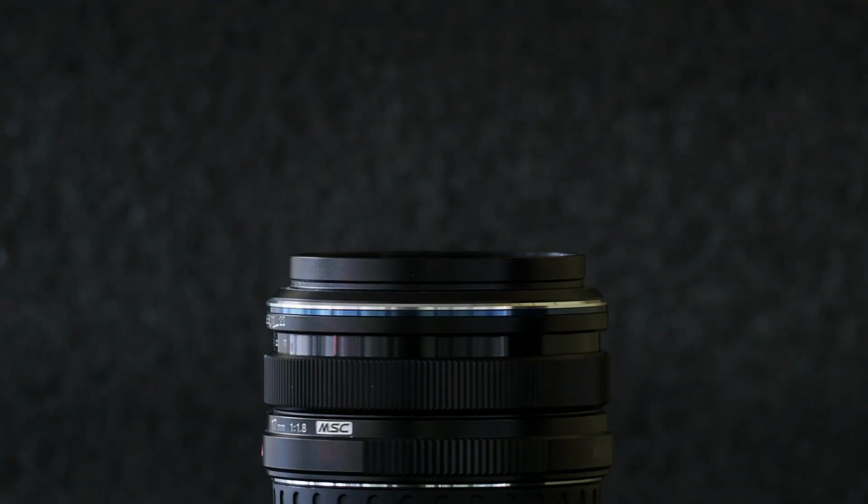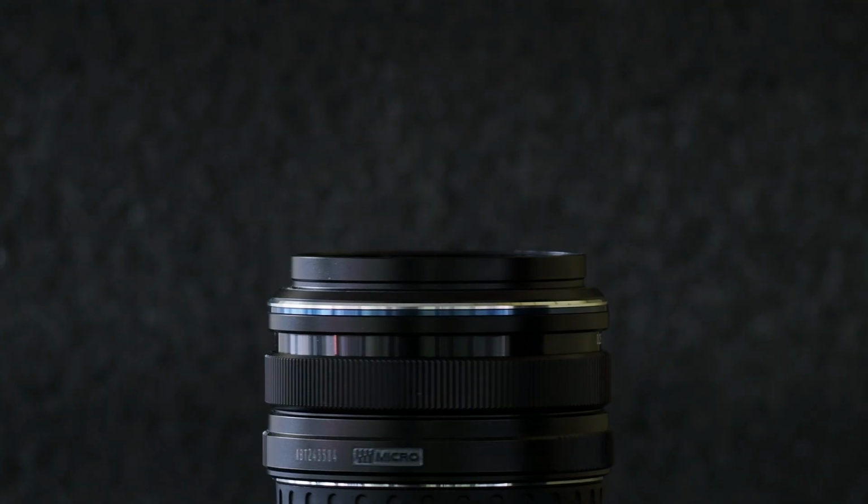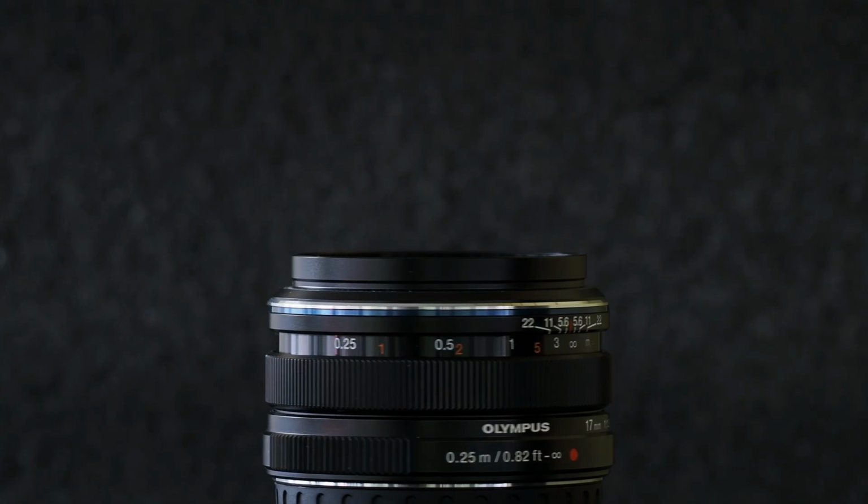Next, I took out what is probably my favorite lens for Micro Four Thirds, the 17mm f1.8 from Olympus, and this is the original one, not the newer OM version that adds weather sealing. This lens sits on the border between wide and normal lenses.